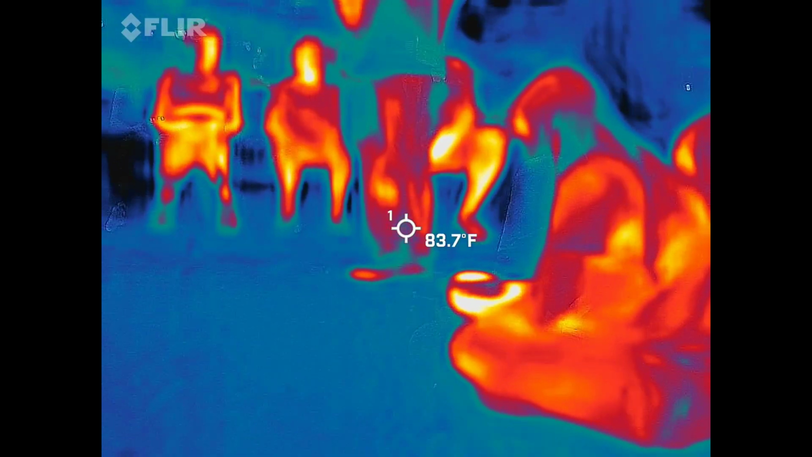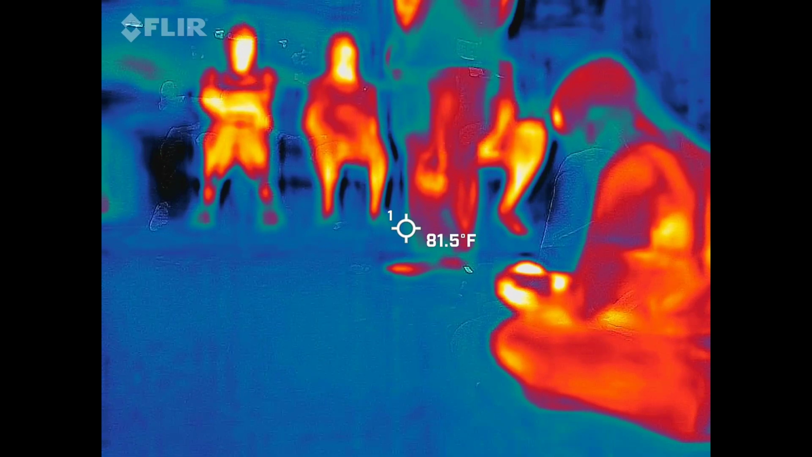You're going to be seeing images. Are you going to be able to hold that? What those images look like. They're not going to be able to hear you. So you're like pointing down there.